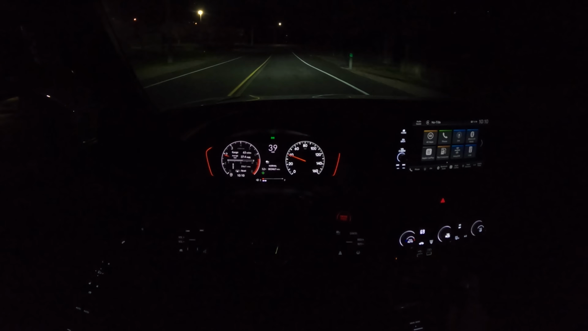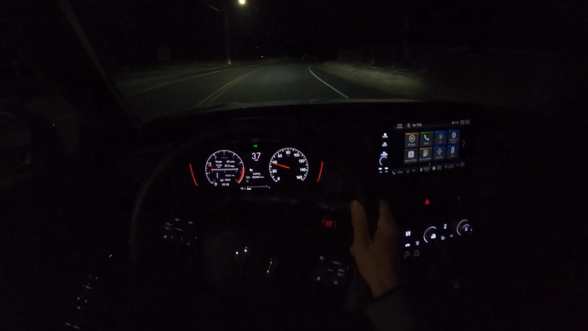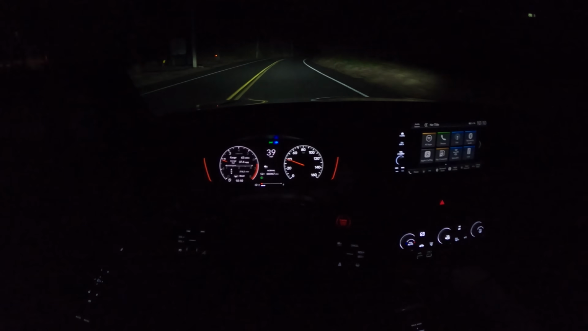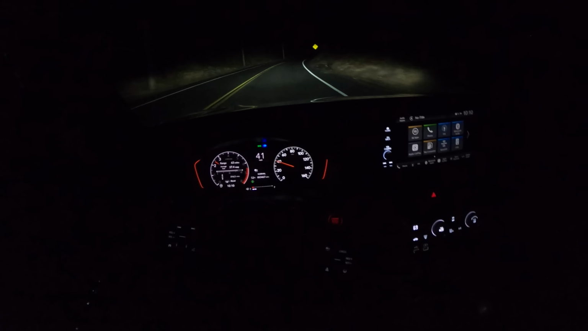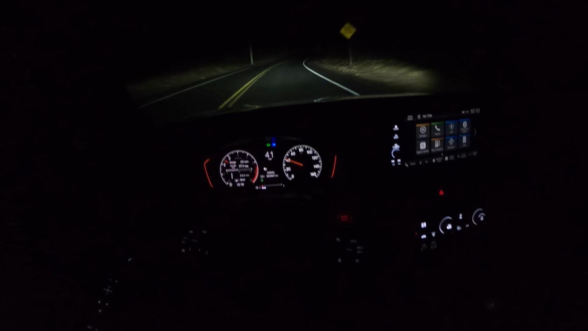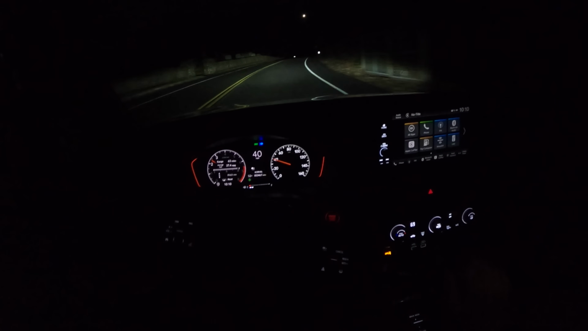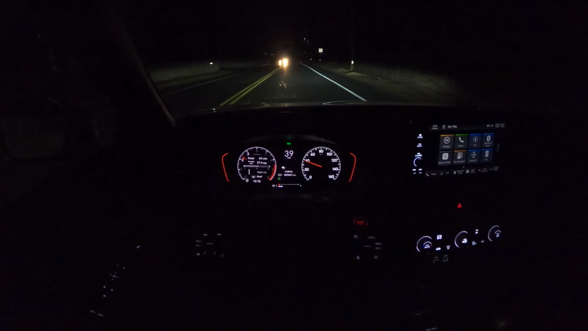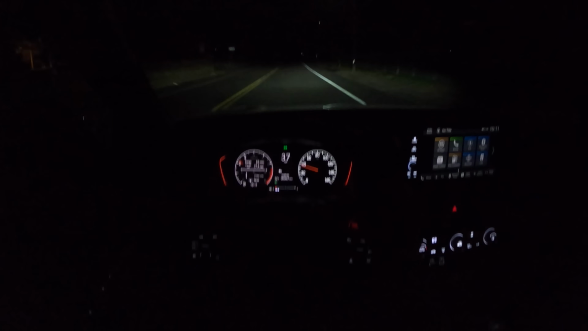I think the gearing is spaced out really nicely on this as well. I mean, they're fairly short gears, which is exactly what I like about a 6-speed. You want that close ratio. But especially for a car with very little power, and I know some of the Europeans are like, oh, very little power, I wish I had 200 horsepower. But for a car like this, it's good, because then you can really keep it within its operating range, its power band, without much concern.